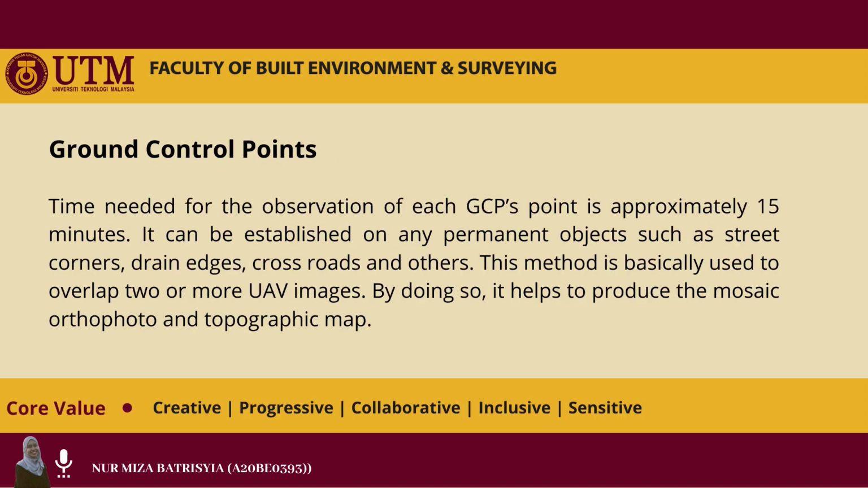Ground control points can be defined as points placed on the ground or the earth's surface, whose positions are accurately known and can be easily identified and recognized through the images. Time needed for the observation of each GPS point is approximately 15 minutes. It can be established on any permanent objects such as street corners, drain edges, and crossroads.